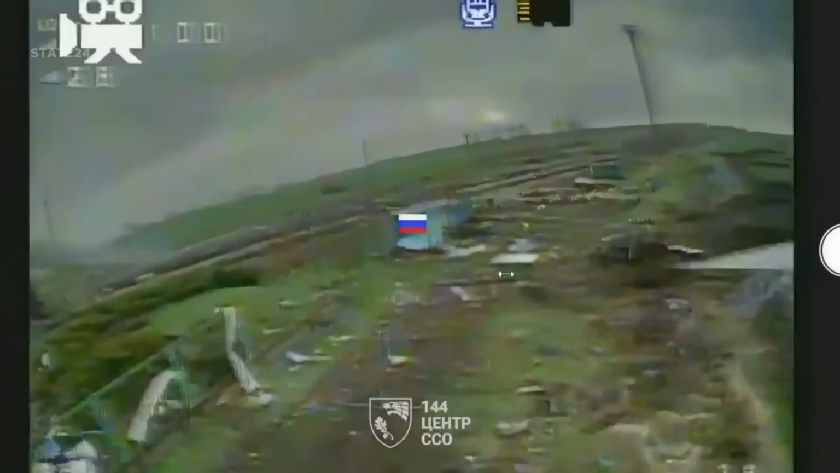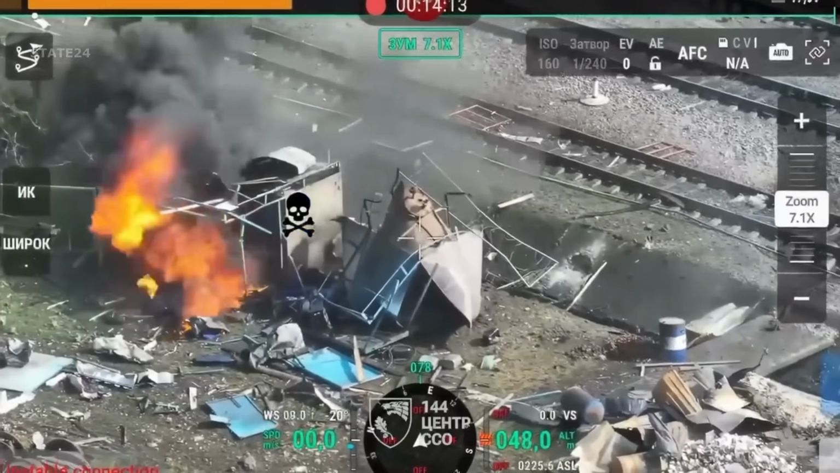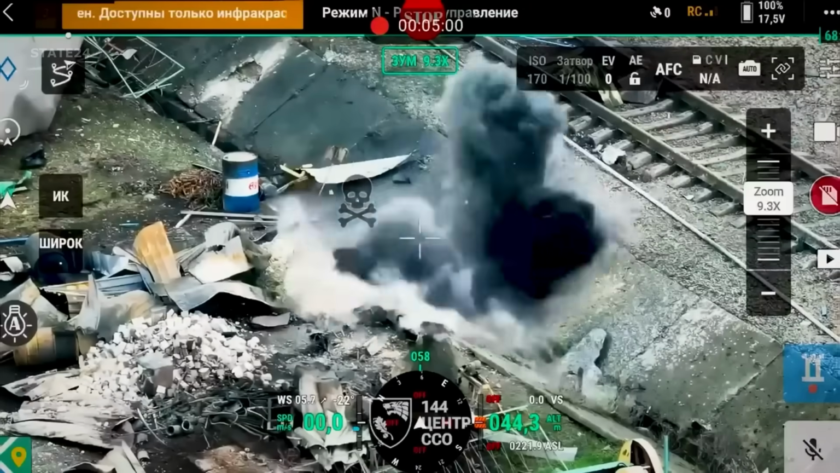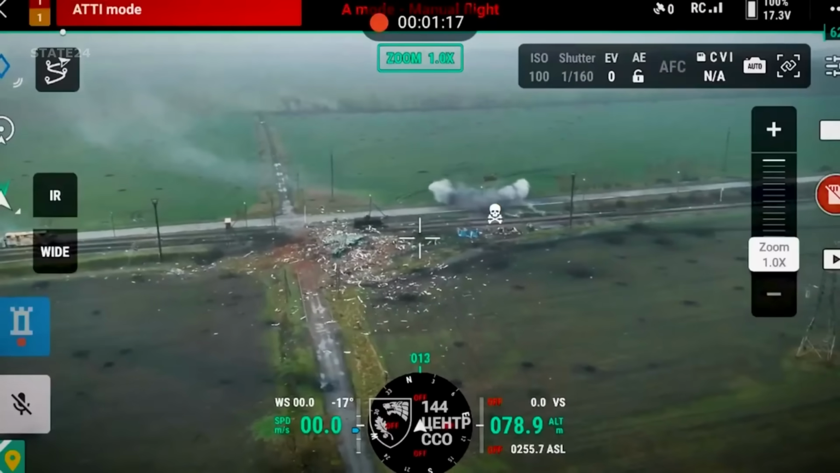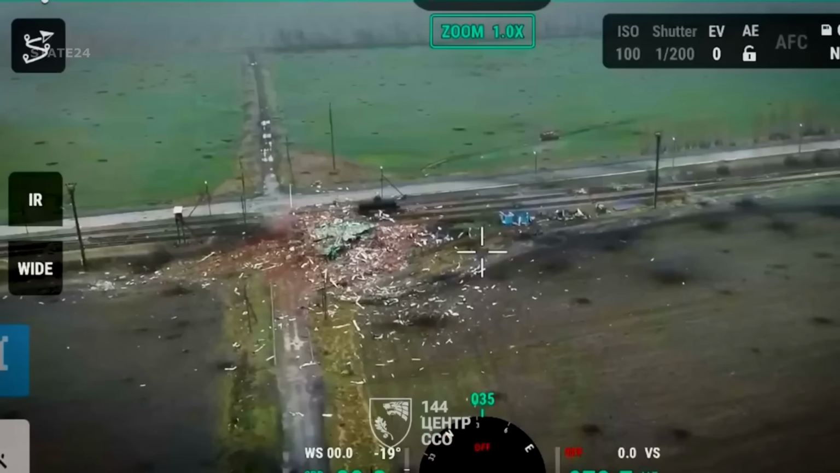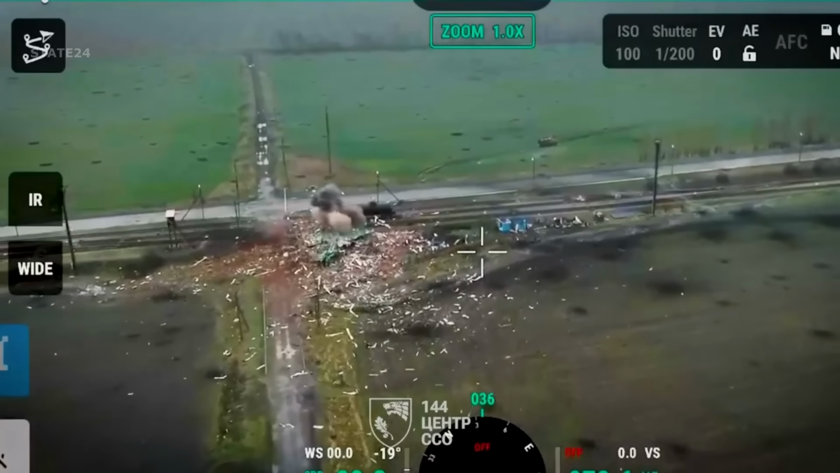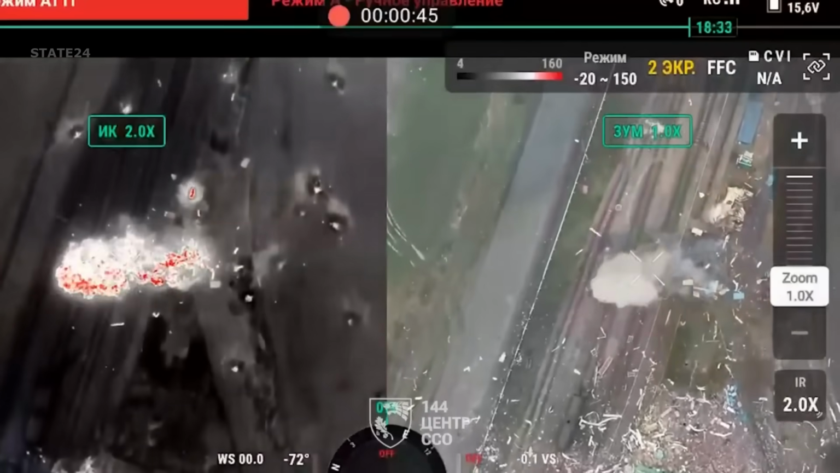Each Russian soldier is hiding in different places. But there is no escape from here. They are all targets now. Another Russian soldier hides under the rubble, but he too does not survive. Other Russian soldiers, unable to find a place to hide, are shot down one by one by the FPV drone. Ukrainian forces managed to completely repel Russian troops with about 15 drones.